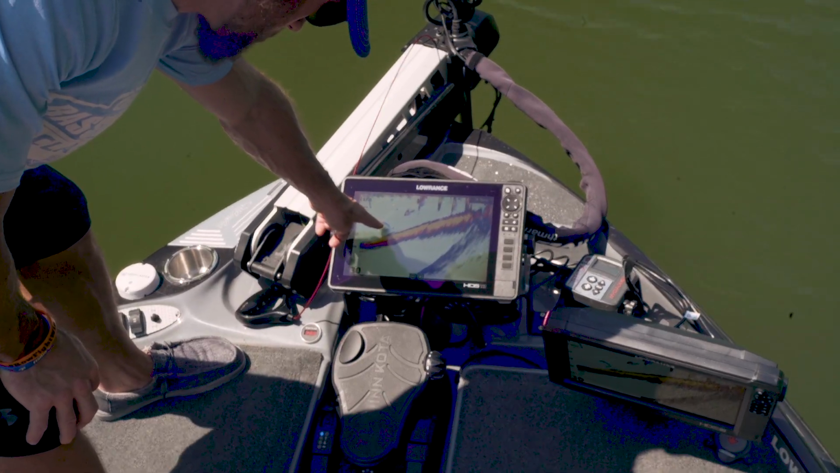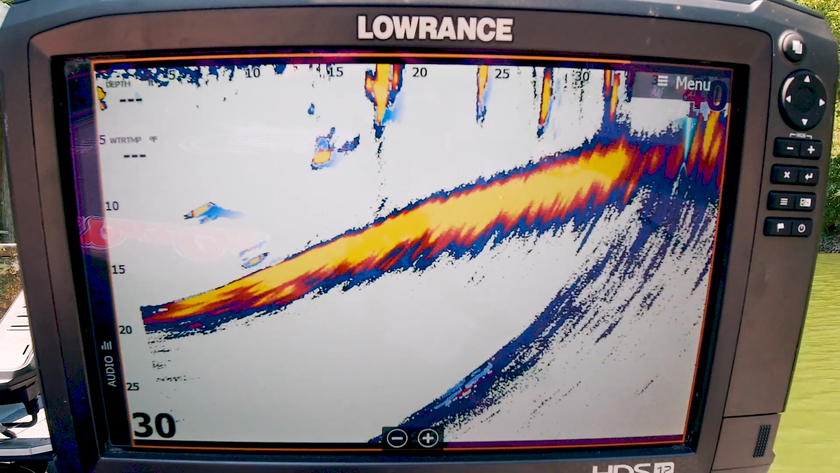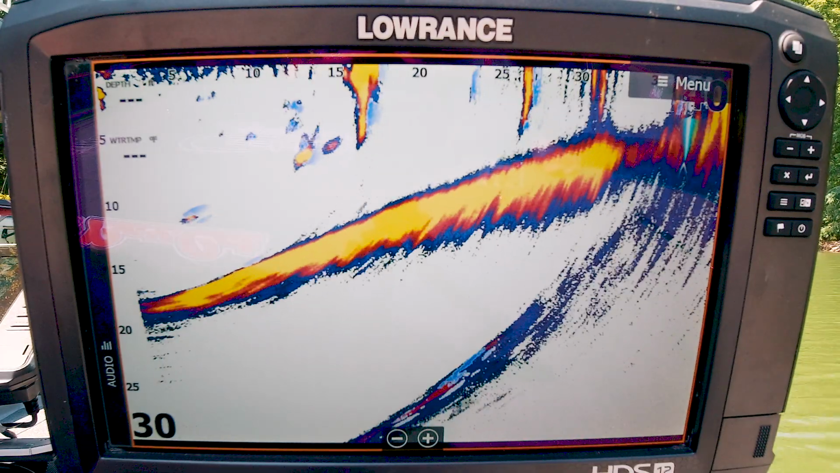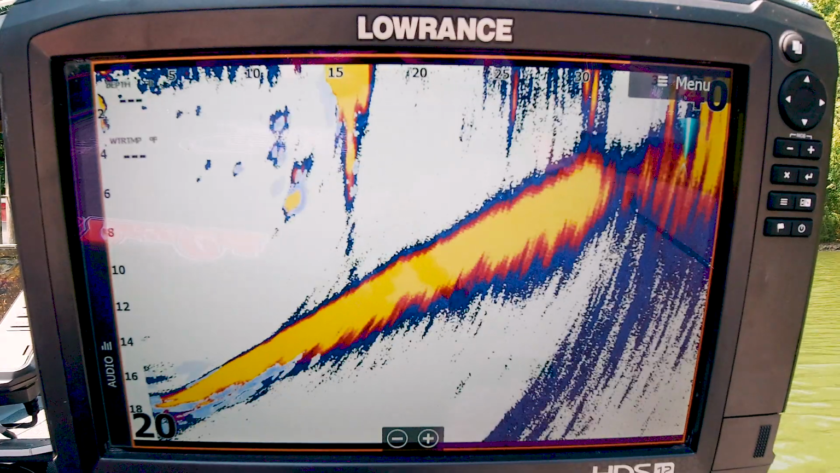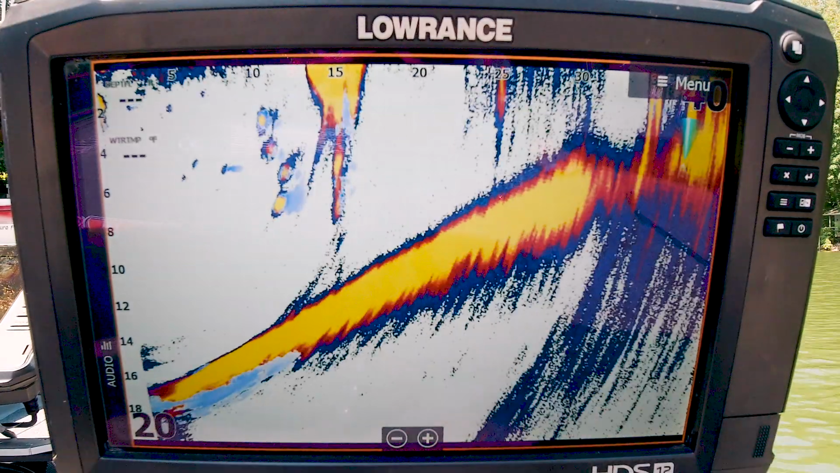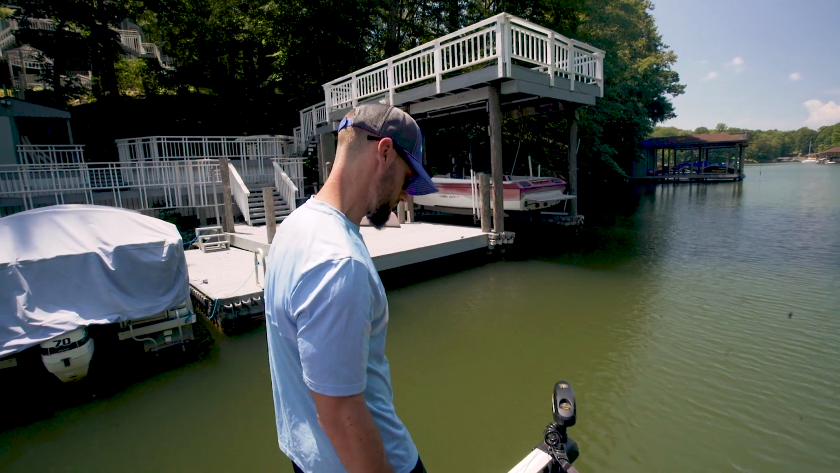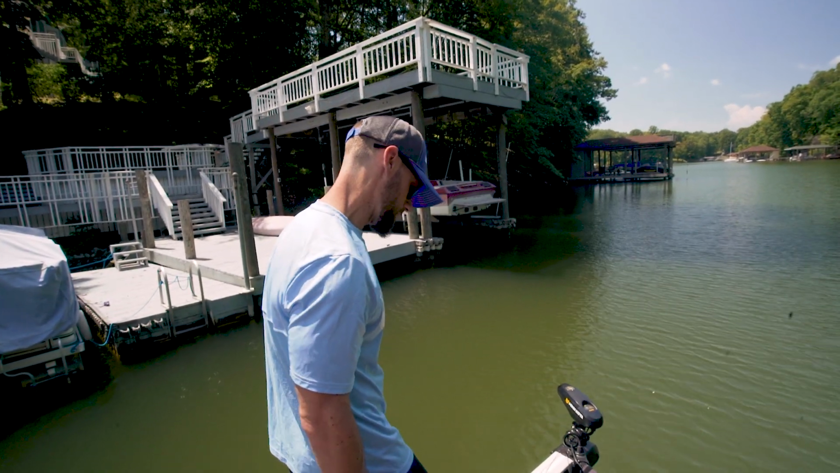Now see, you've got a fish moving. The little blue trail is the fish moving towards the boat, going under the boat about 10 feet deep. And you can see that plain as day. You can see these other fish hanging out there near that piling. But that's what you get with the LiveSight. It's fascinating. I'm going to turn it back there.